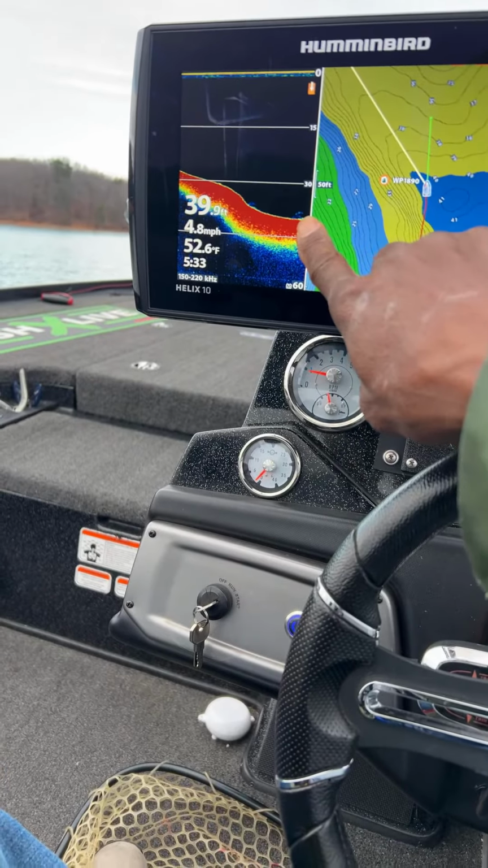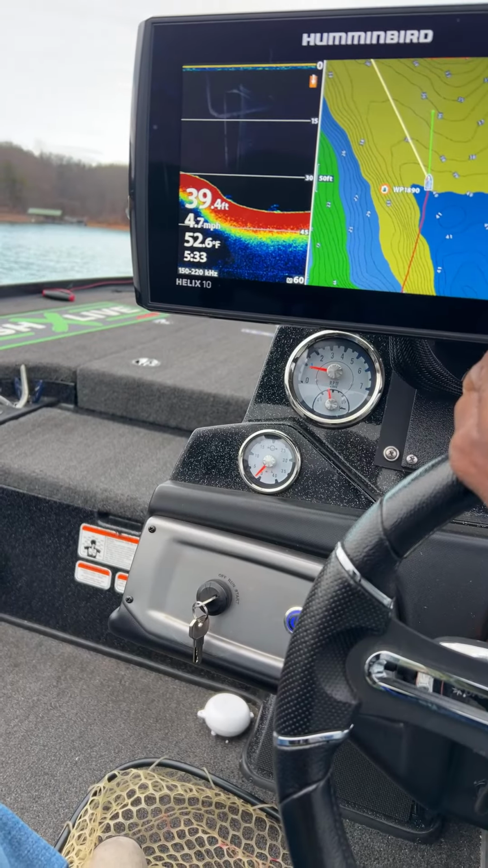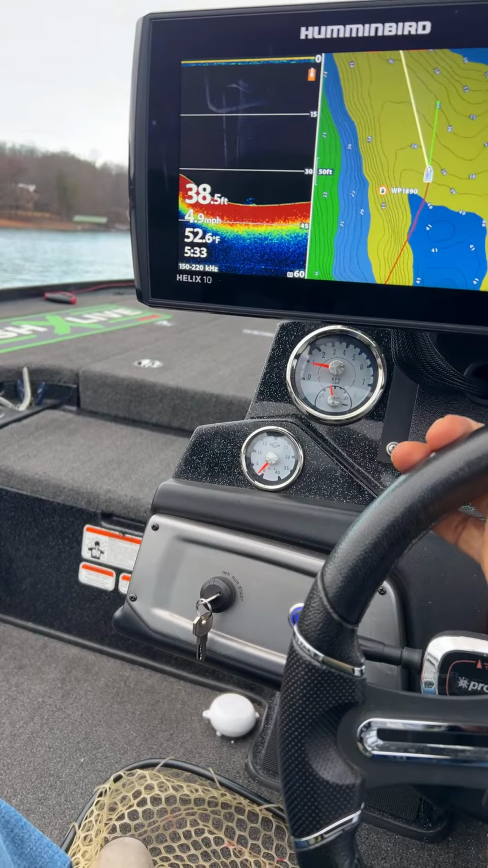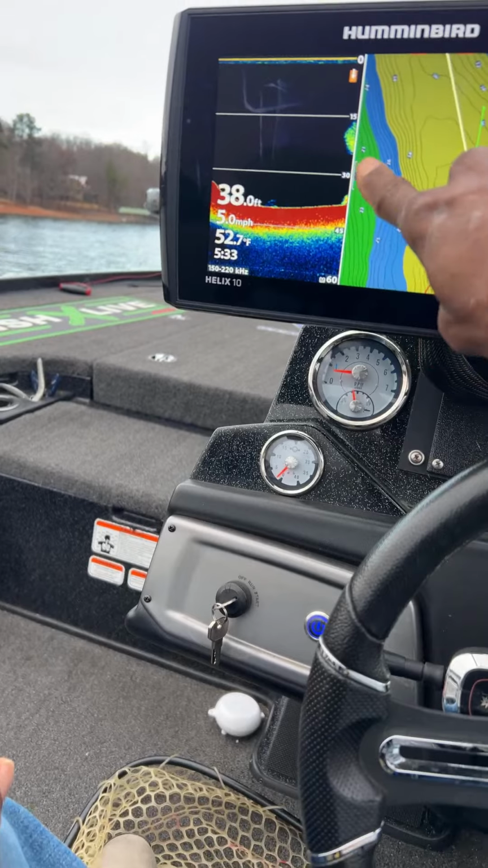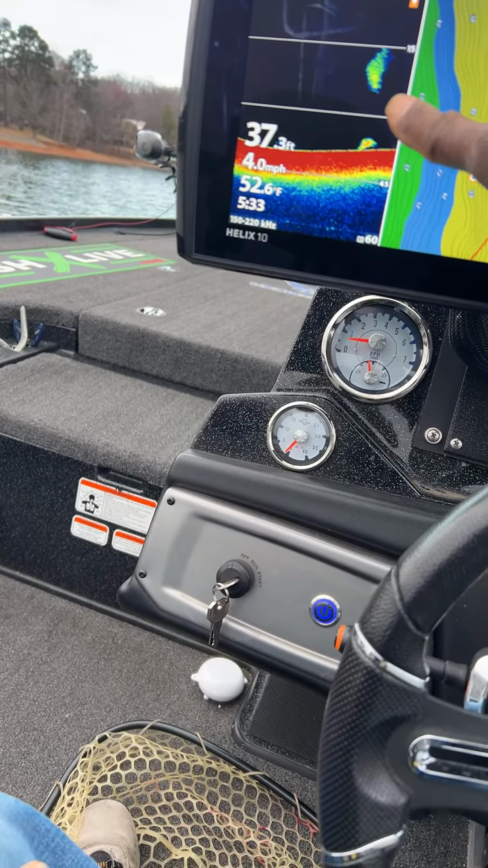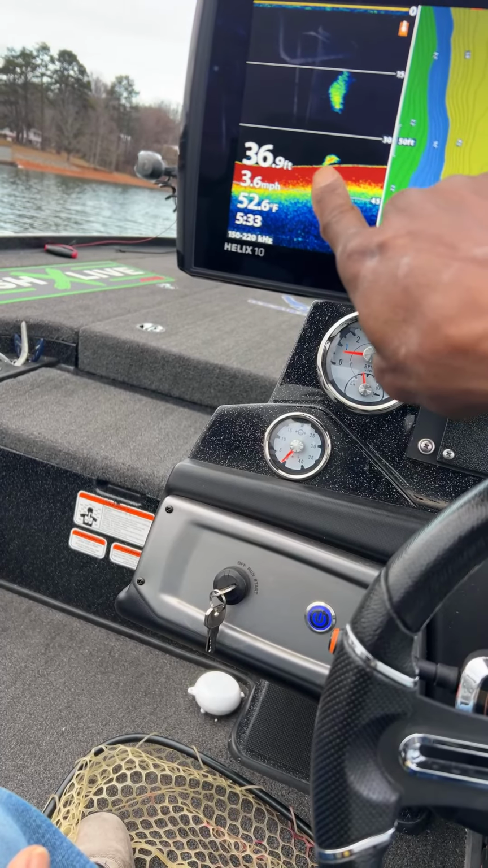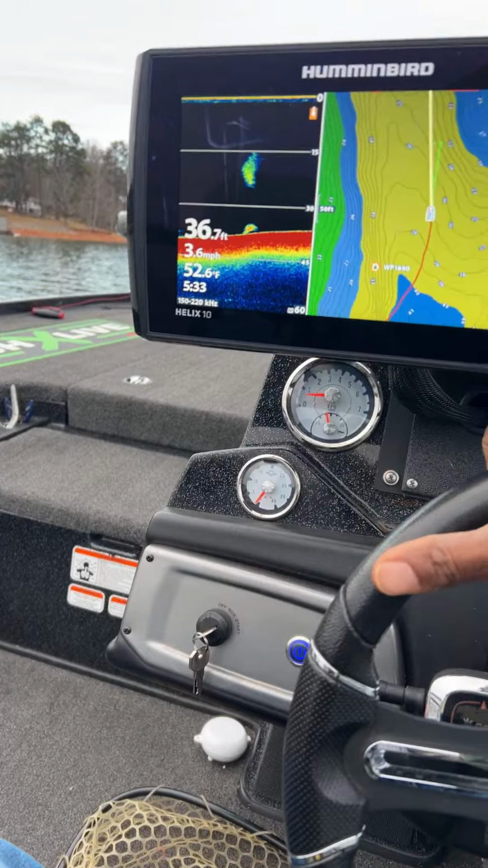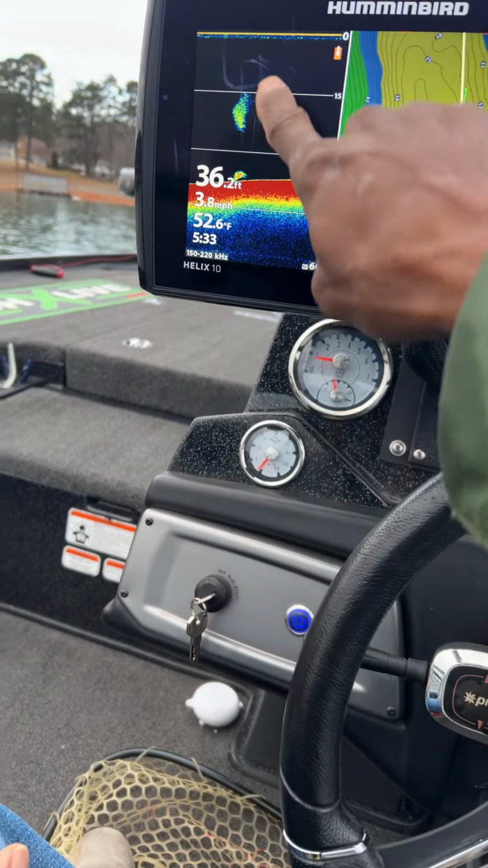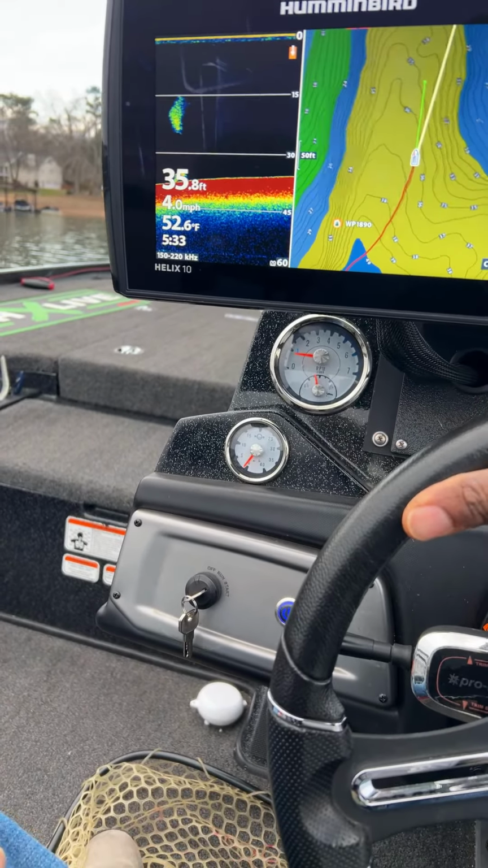All right, so let's see. There's a little bit of something down there. Still no bait fish. Uh-oh, there we go. That's what we're looking for, guys. So you see that little cloud right there? That's a little cloud of bait fish. There's some sitting down there at about, what is that, 35 feet or so. But I didn't see any bass or anything like that around it, so we're gonna keep on rolling.